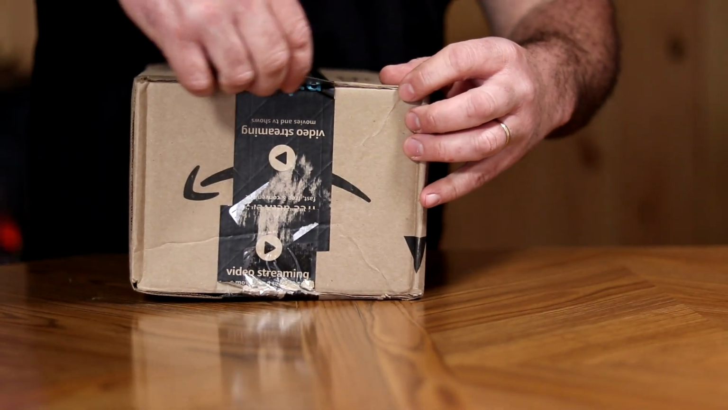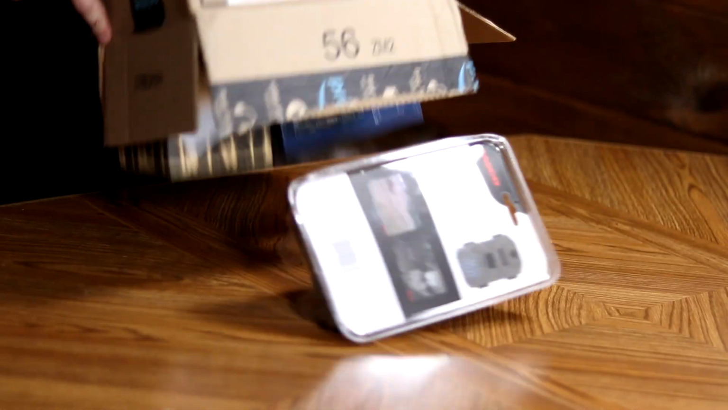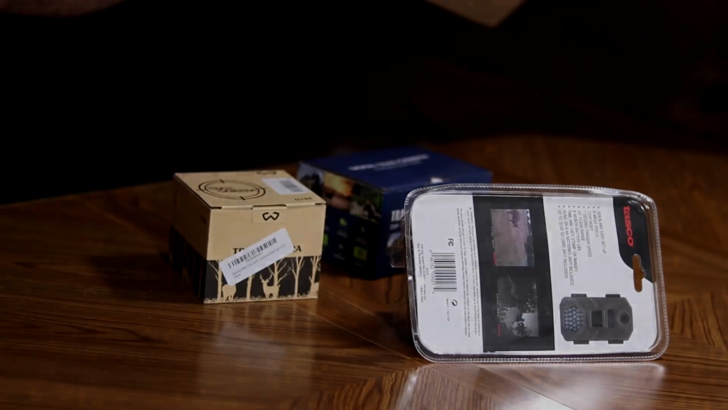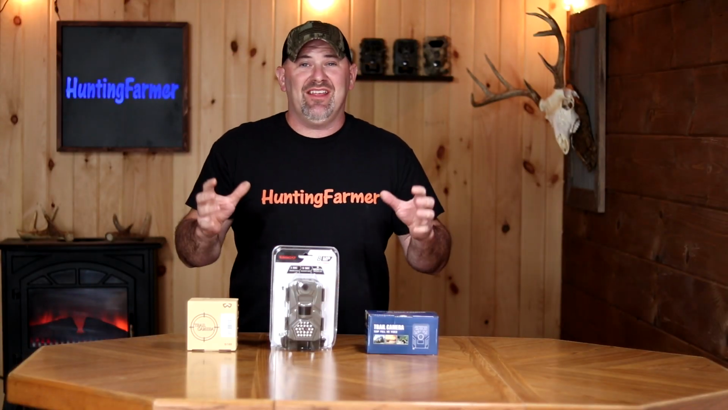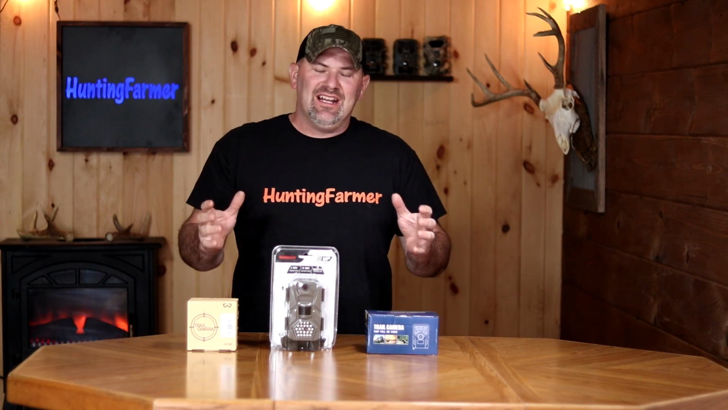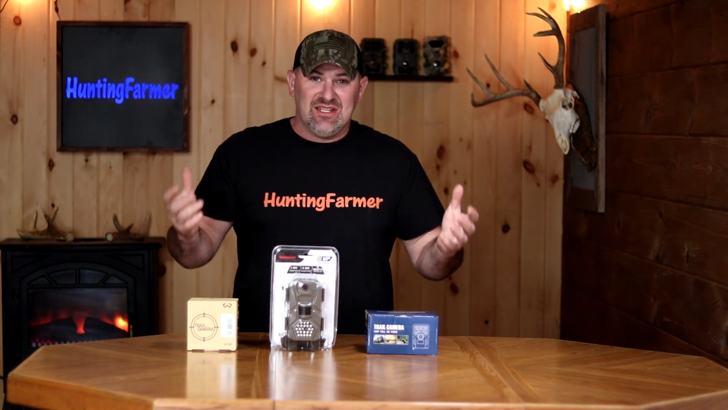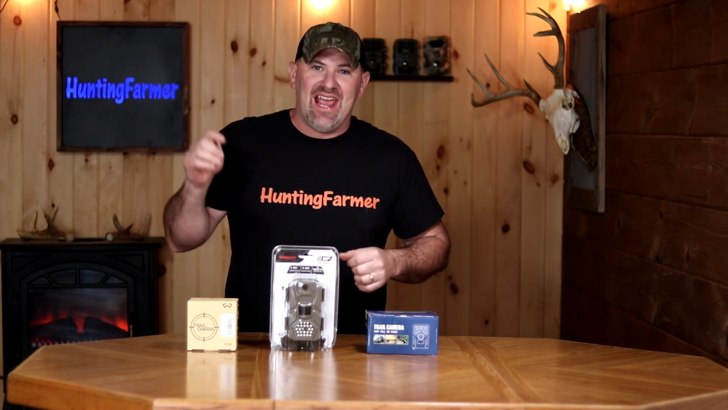But first, let's check out what's inside this box. Which trail cameras are we going to be comparing today? So that's right, yes, 3 trail cameras. We're going to be pinning 3 trail cameras, directly comparing them. We're not going to stay in here much longer. We're going to head out and start doing some testing. But first, I want to tell you which 3 trail cameras I chose and why.